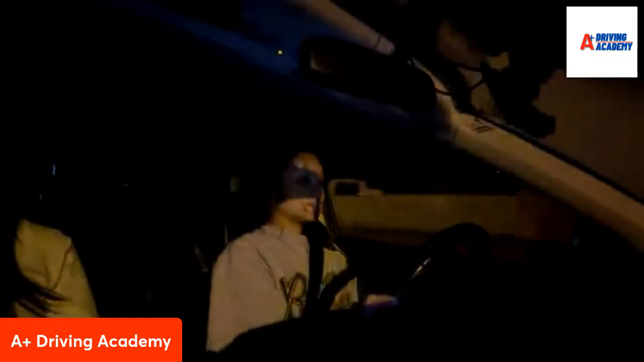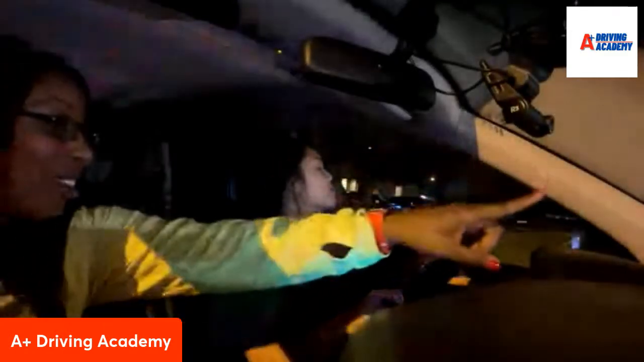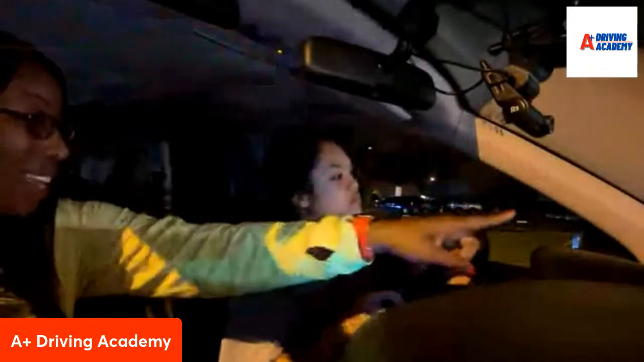Good. Just take a deep breath. And we're going to be working on it again. Good. At this, making a left turn. Good. We'll get into the left lane. There you go. Good. Same concept. We're going to be looking for the yellow line. Look how these cars are going across. That helps us to see where that yellow line is going to be.